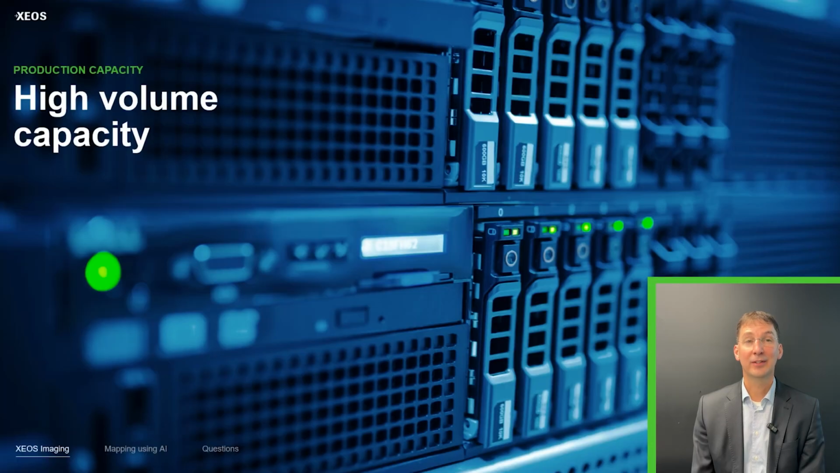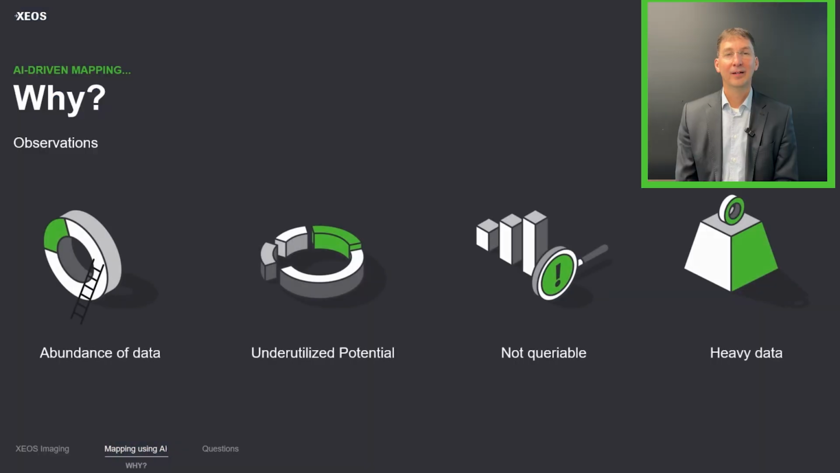XEOS Imaging has built over the years a very high capacity for both capture and processing. We have processed over the last few years petabytes of data. We have our own in-house cluster to process data and distribute parallel processing. So we are built for big jobs.